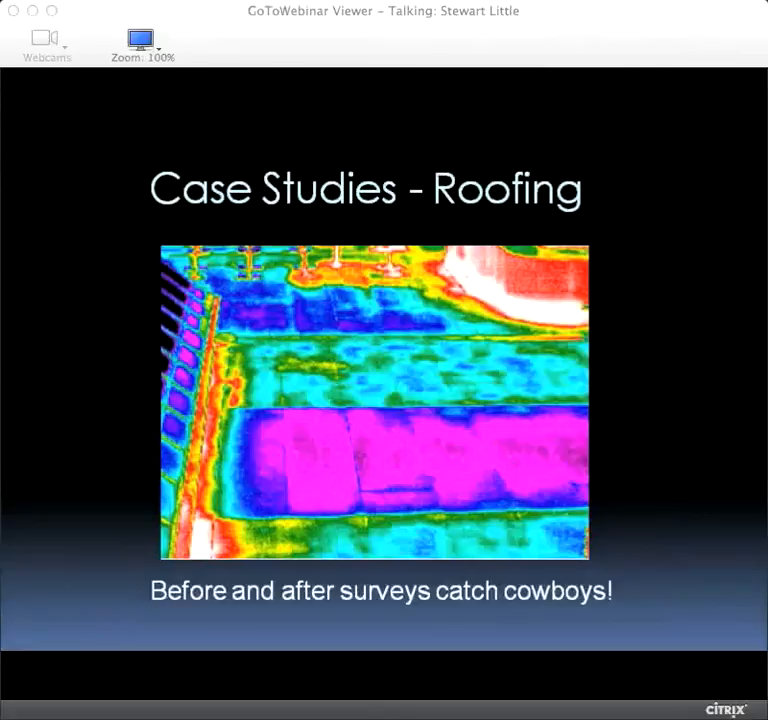I know, deep gasps all round. And normally when you're in front of me, I will see some surprised faces and some disbelief. It's a true story. We got back on the roof, we took the contractor with us, with the client, with the landlord, with the tenant, and they were forced to cut 2 holes in that roof, 12 inches apart, one in the blue and purple area and one in the light blue area.